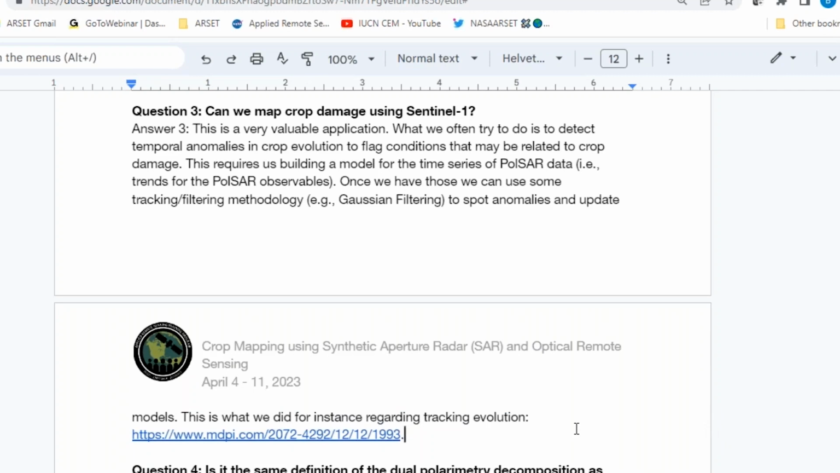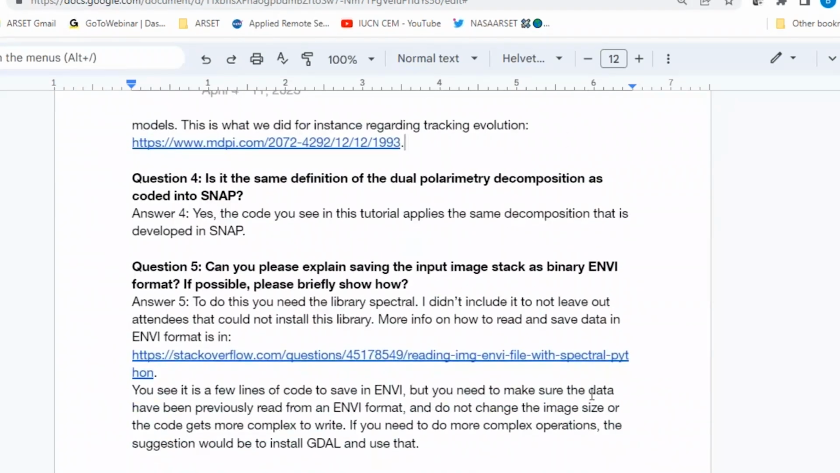Great. Question number 4. Is it the same definition of the dual polarimetry decomposition as coded into SNAP? Yes, it is the same type of decomposition, which is also developed in SNAP by using Java. So we use Python, but that's the same thing, yes.